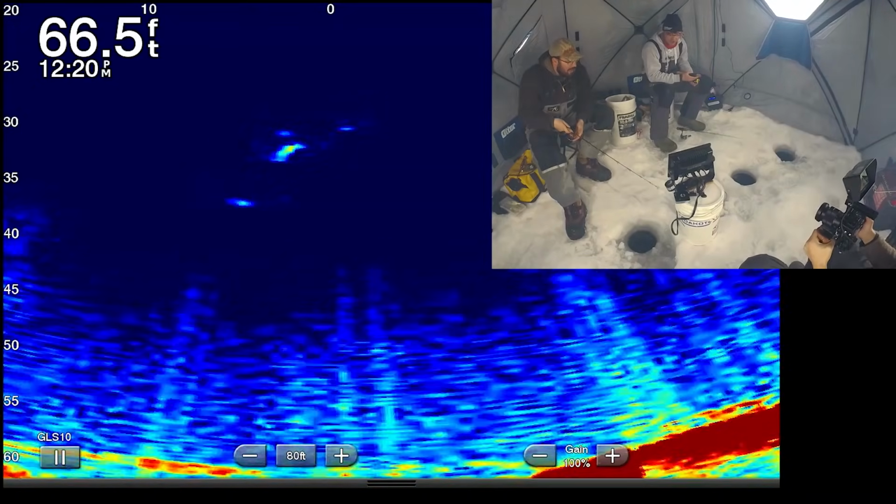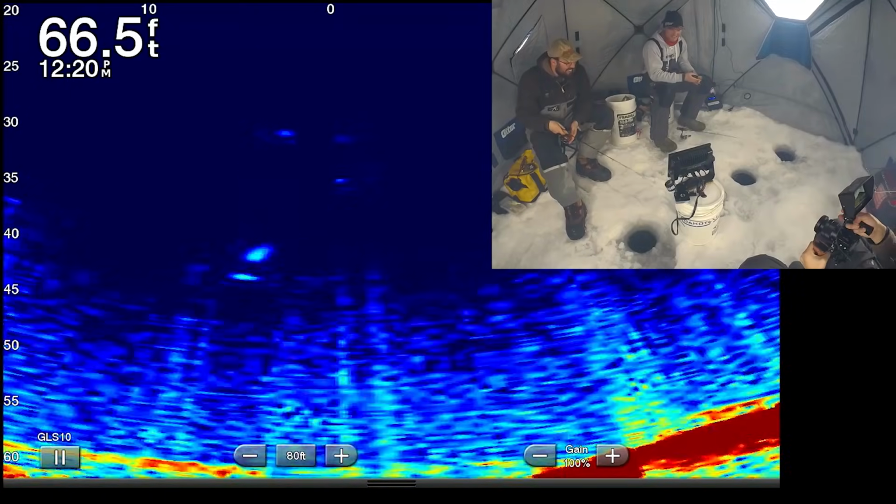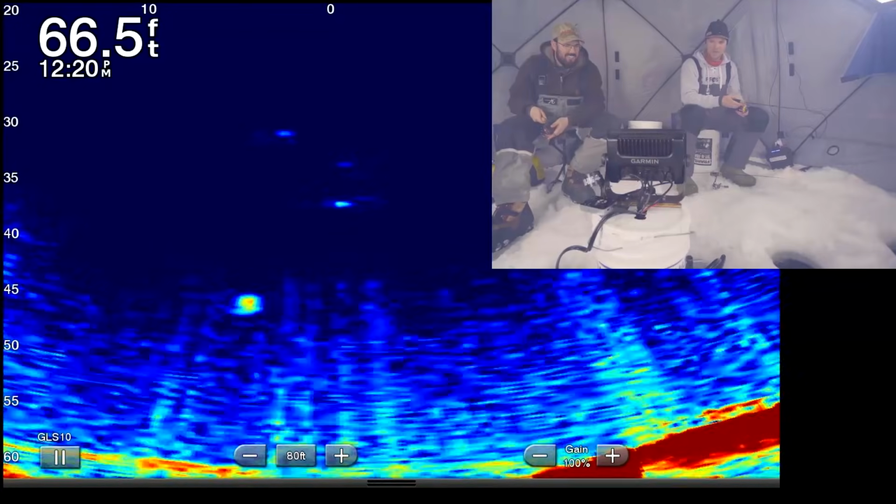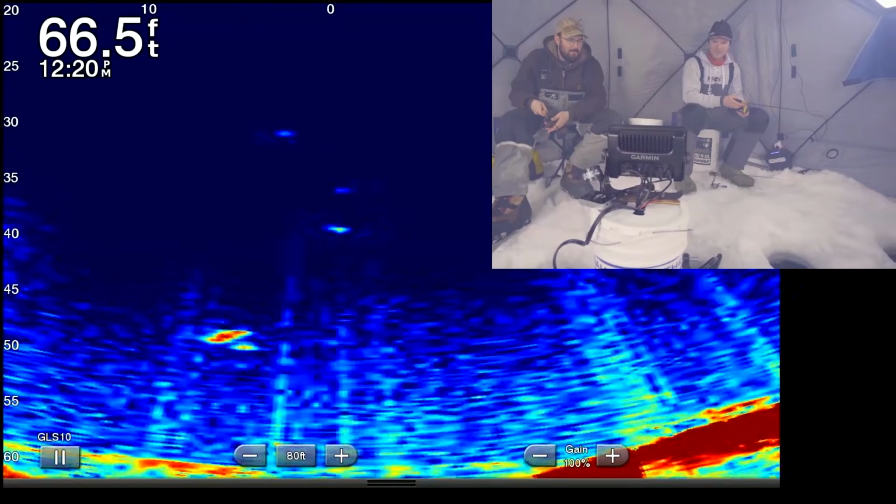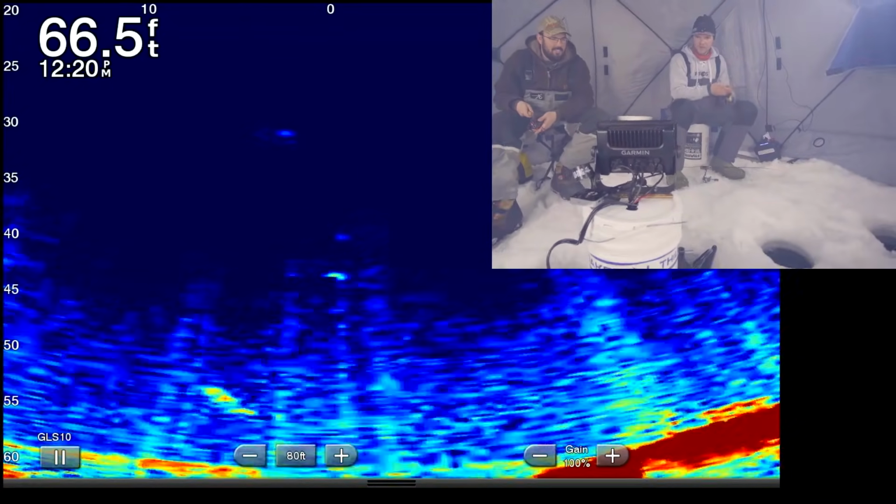He's chasing it straight down, Kyle. This is the moment. I have the bail open. This fish is racing the Z Viber to the bottom. He's caught up with it. Kyle, do you think he has it? No, he gave up on it. Keep letting it fall. What should I do? Flip the bail. Flip the bail? Jiggle it.